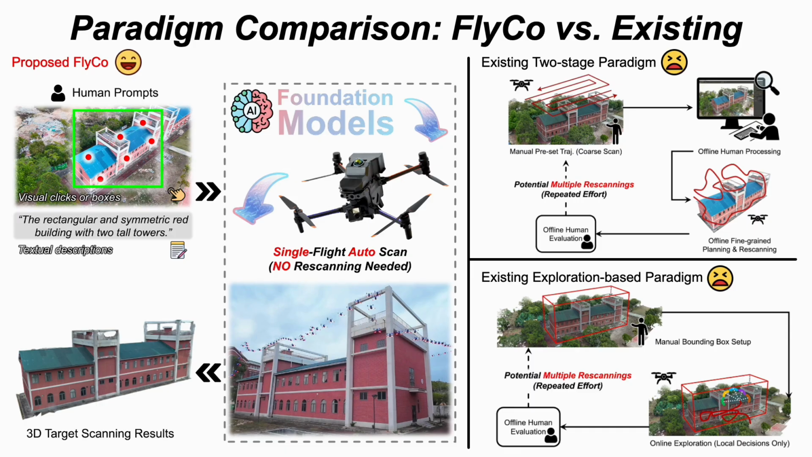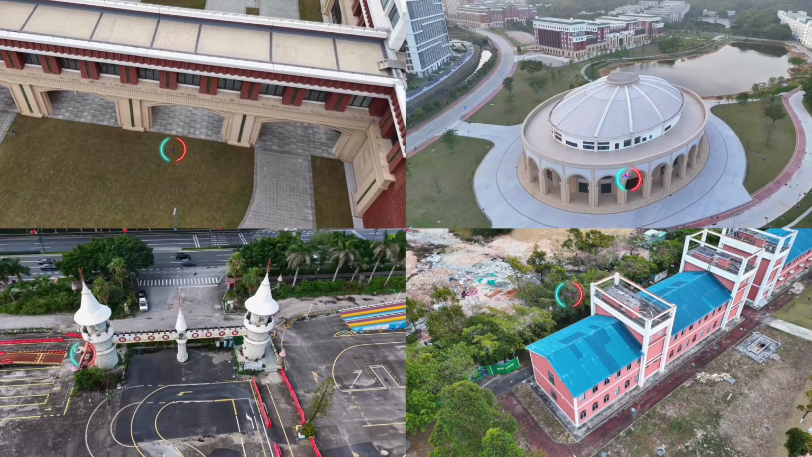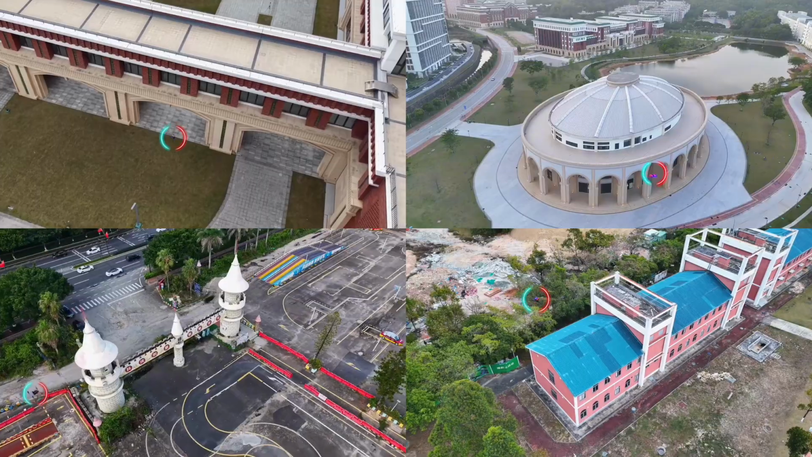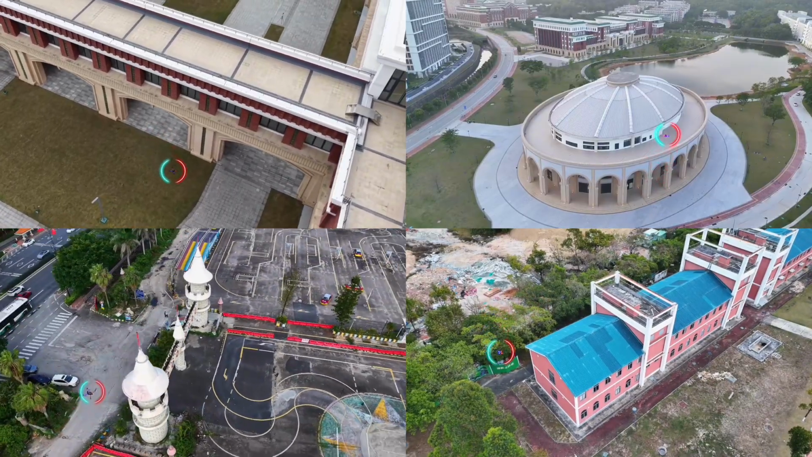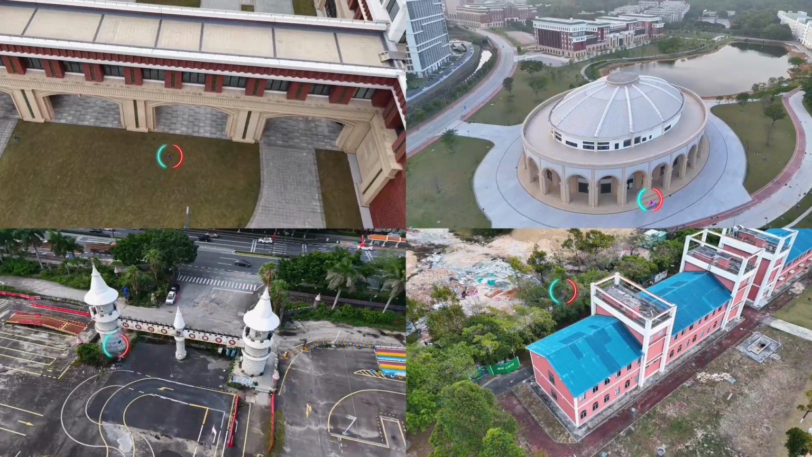The system is driven only by low-effort human prompts, without effortful priors or heavy human involvement commonly required in existing paradigms, improving operational efficiency and flexibility. Tested in 4 in-the-wild scenarios without any prior knowledge, our system efficiently and reliably scans human-intended structures.